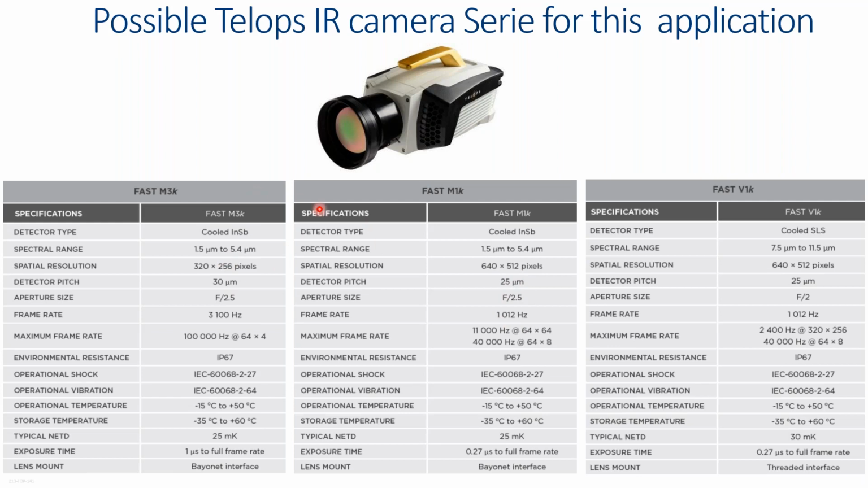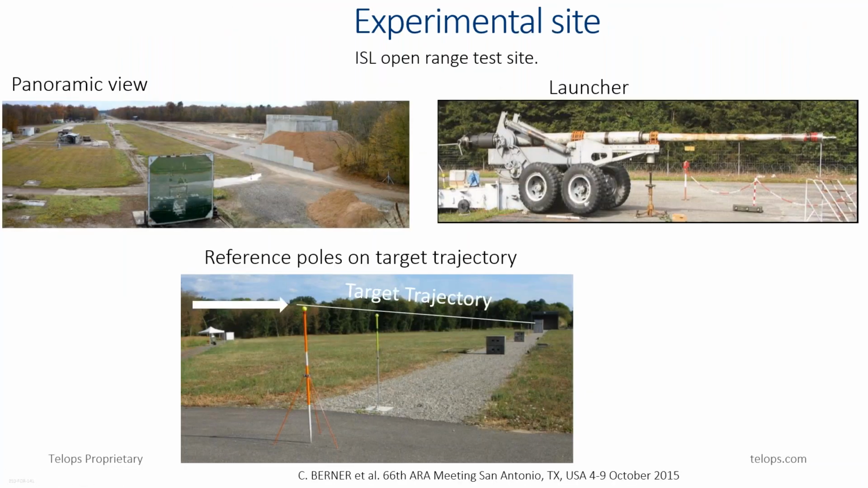Those two are mid-wave cameras, but you can also use one of our long-wave cameras, which is the V1K. It covers 7.5 micron to 11.5 micron, with 640 by 512 pixels also, and 25 micron pixels. Also, full frame is 1 kilohertz. You remember that the trajectory tracker mirror speed was 1 kilohertz, so you can also use those two cameras there.